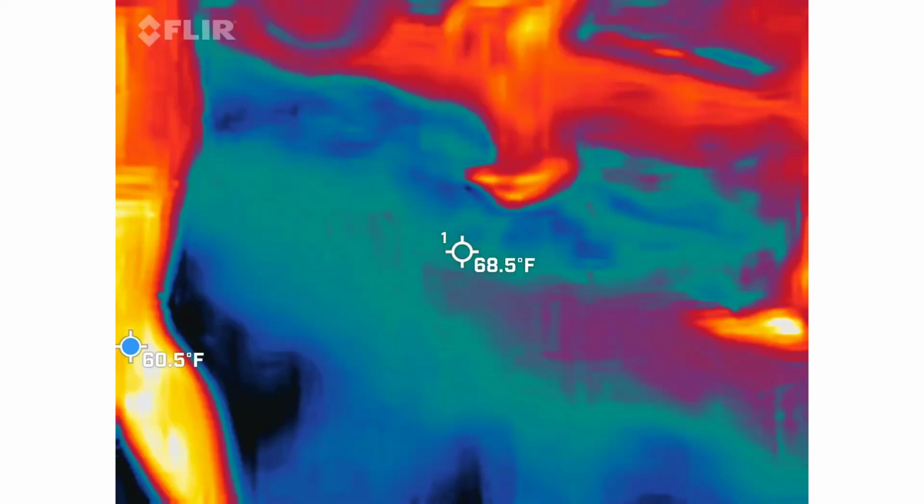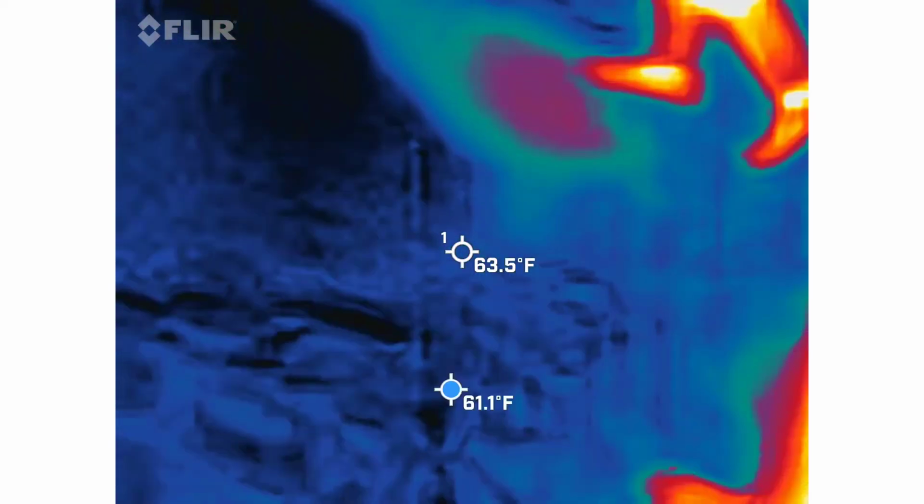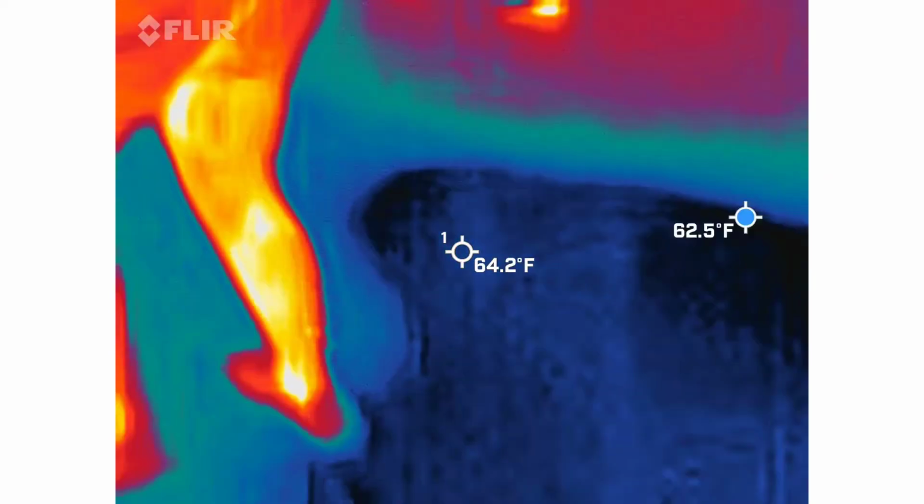I'm getting nothing over here. I'm getting nothing. Get your antenna out. The antenna doesn't help. That's for when you do your motion sensors.